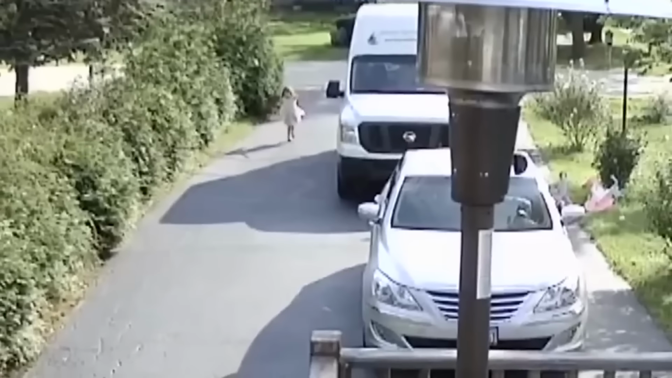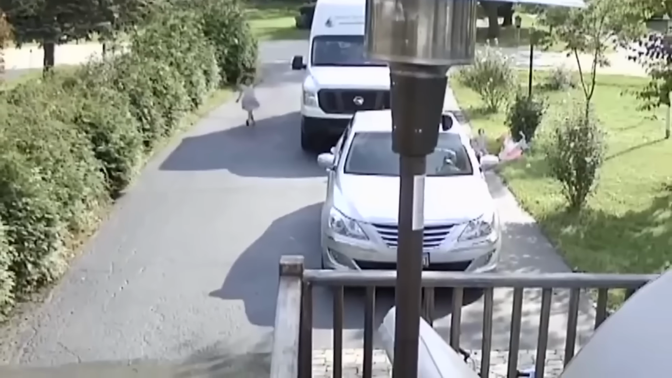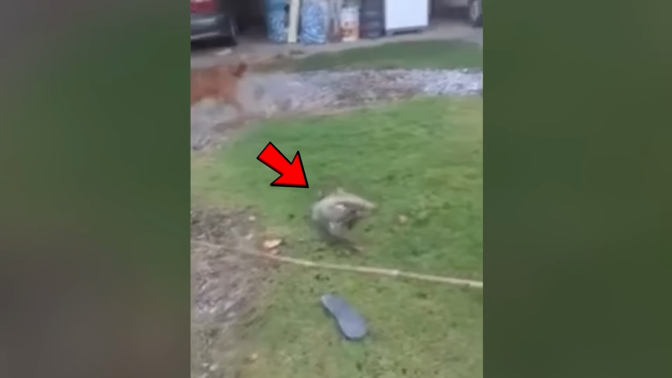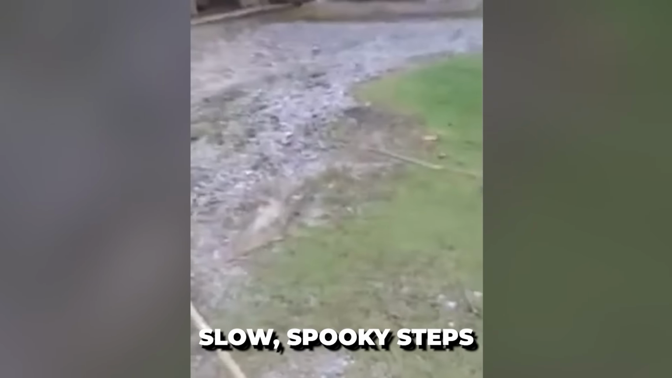The scary bat territory. In a weird and hilarious encounter, the unexpected took center stage. When backyards get weird, a super scary bat with long, spindly arms and legs landed in a backyard, its creepy cries and slow, spooky steps freaking everyone out.